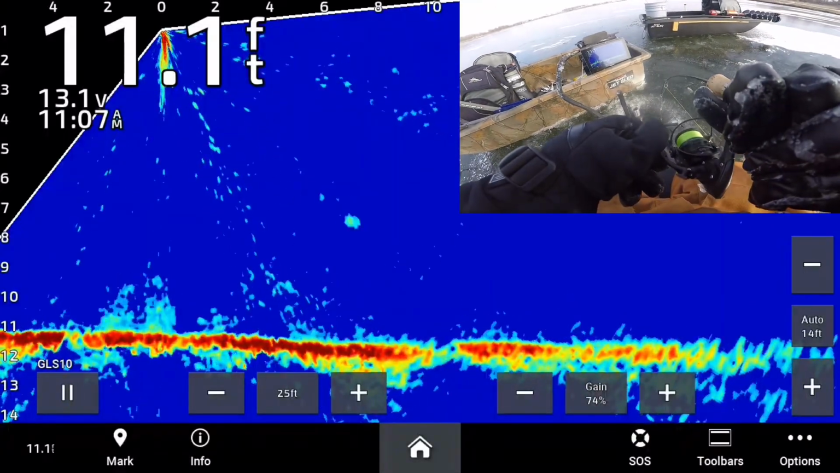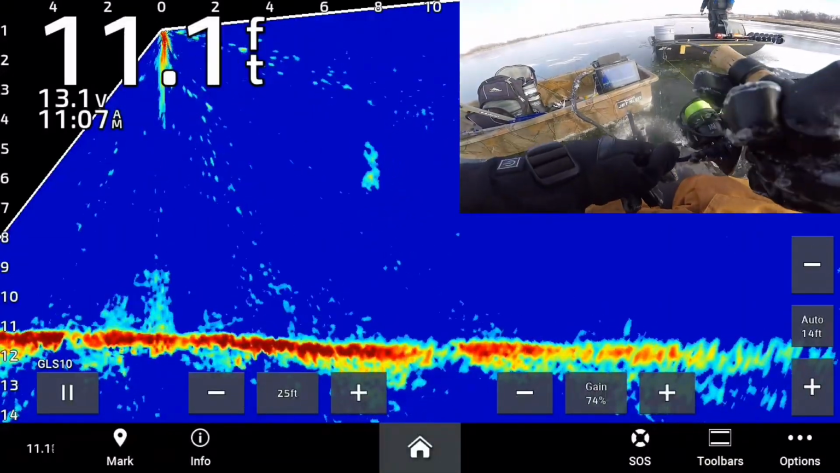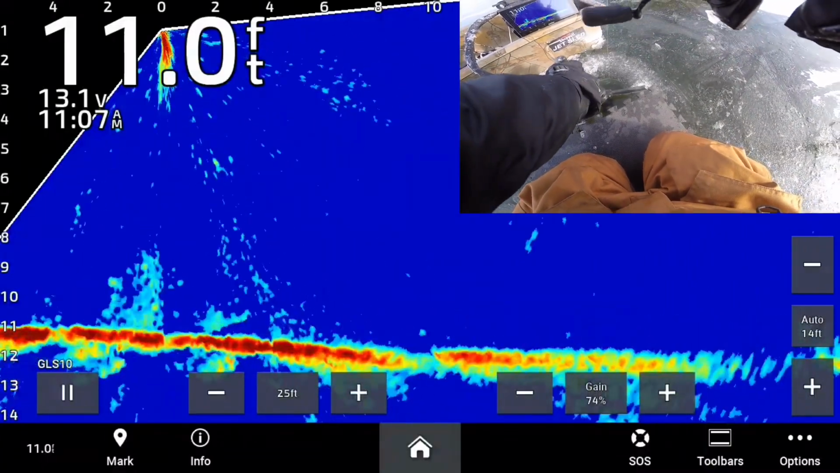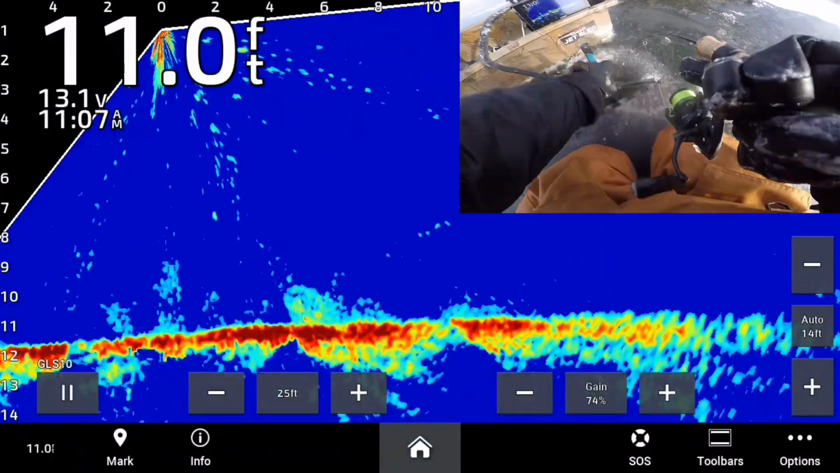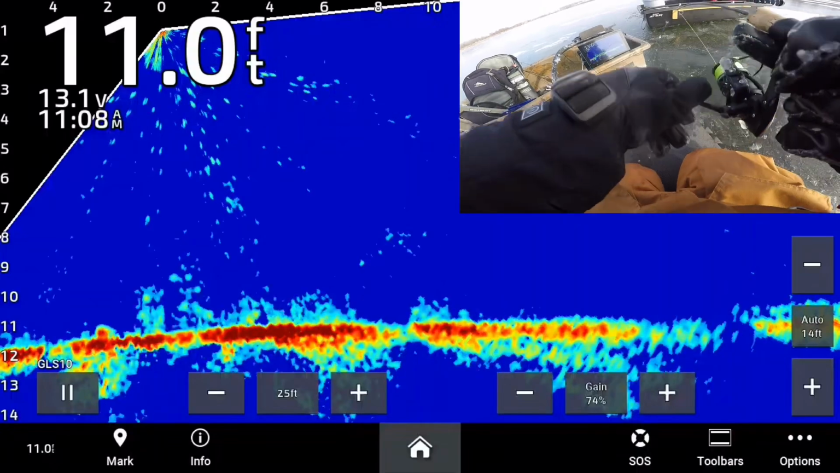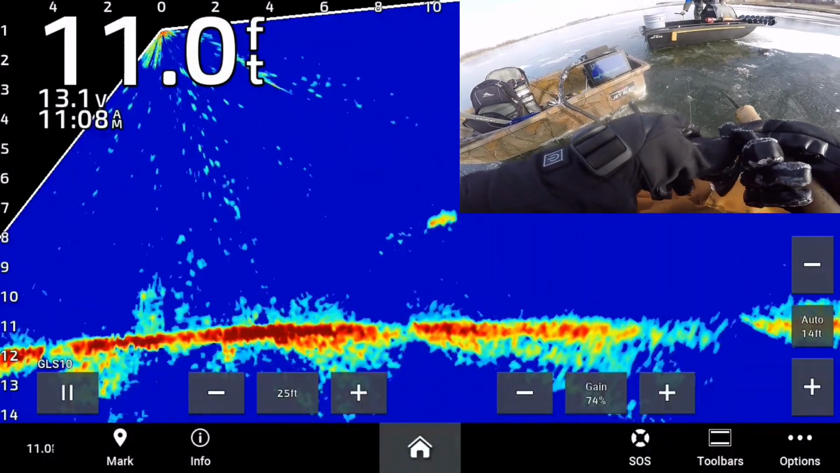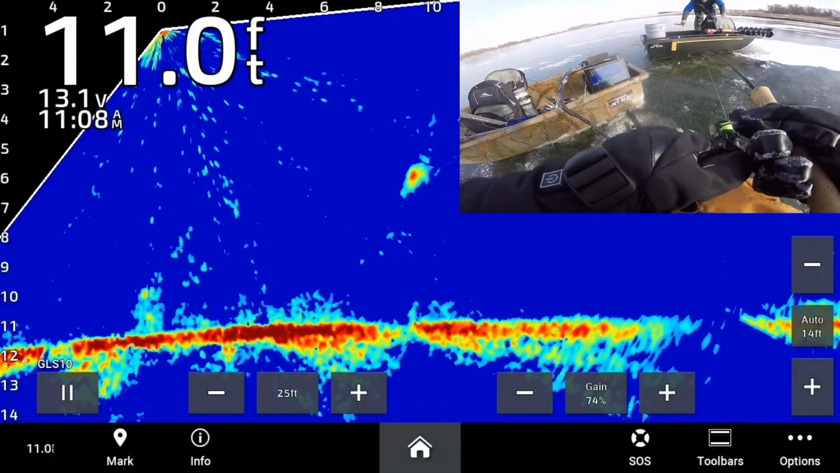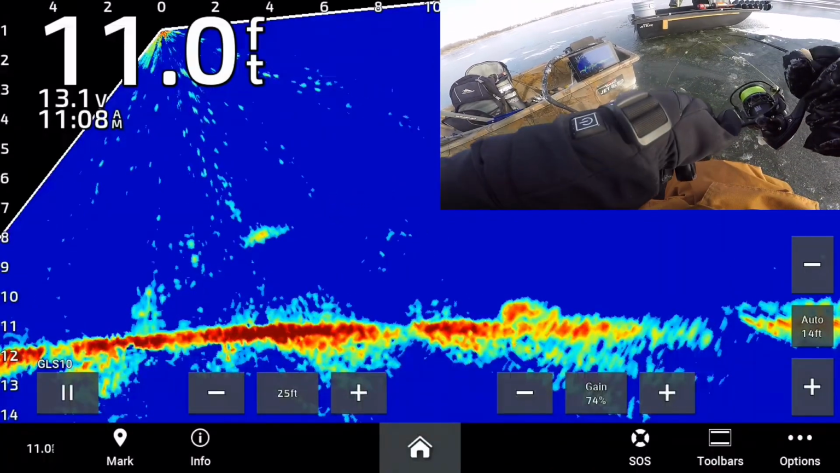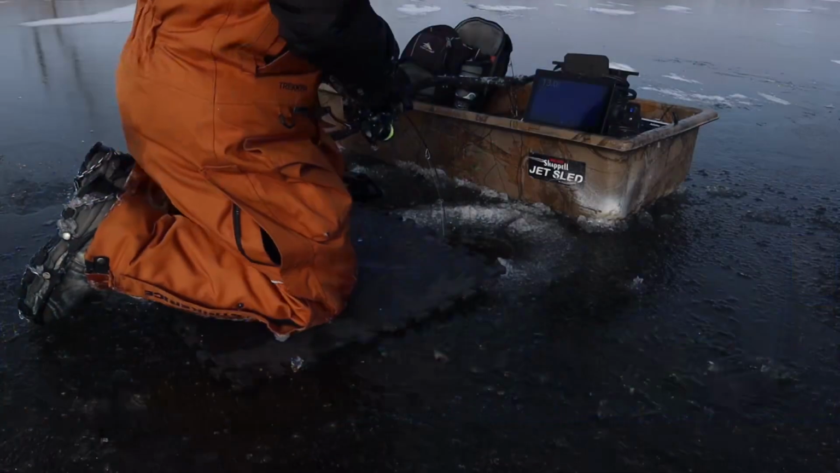Feels decent. I'd say yeah. It's 10 feet to my left. Away, still about 5-7 feet down. I saw him through the ice over here.